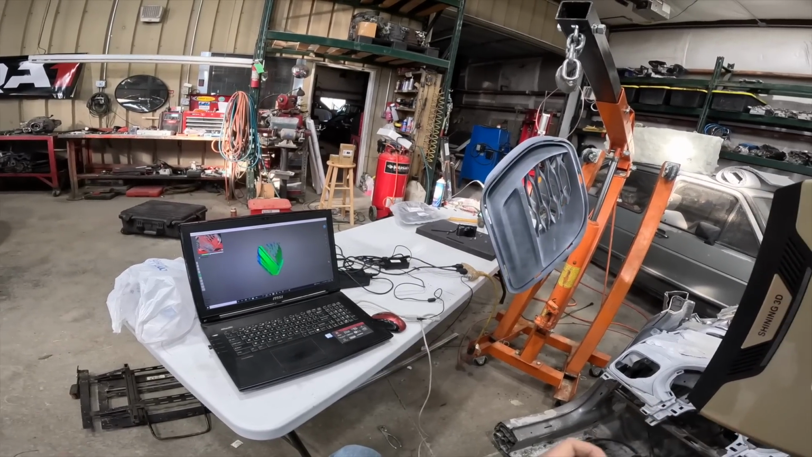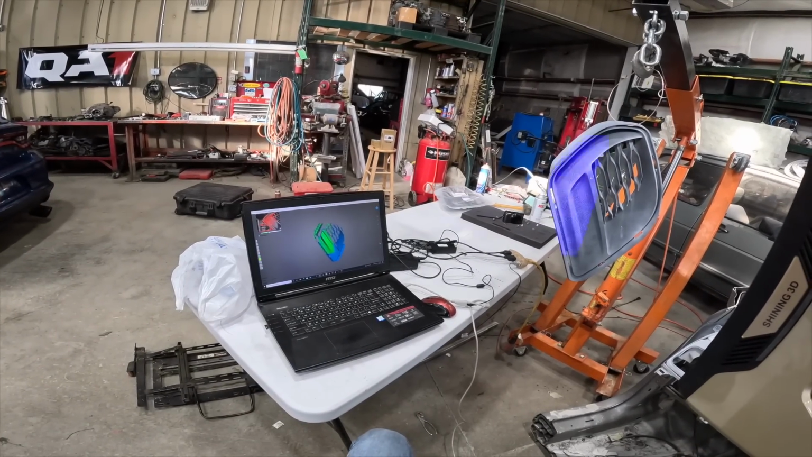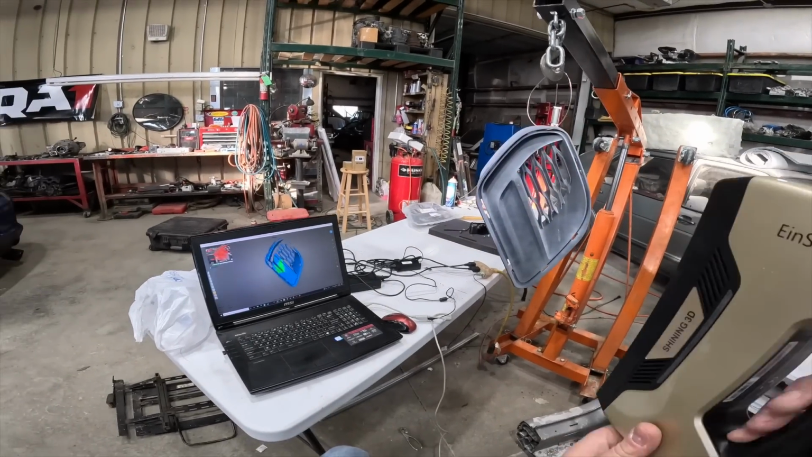Too close. Now we're scanning. Look at that. She's scanning good. Oh man, this is way better. This is so much nicer.